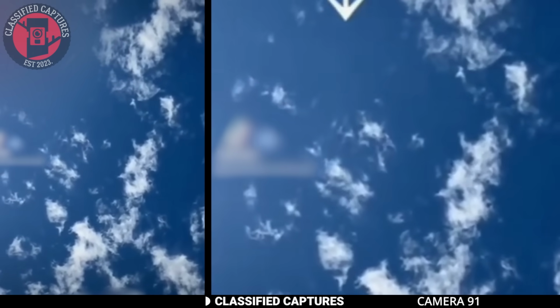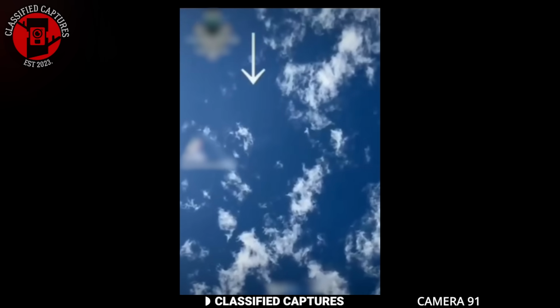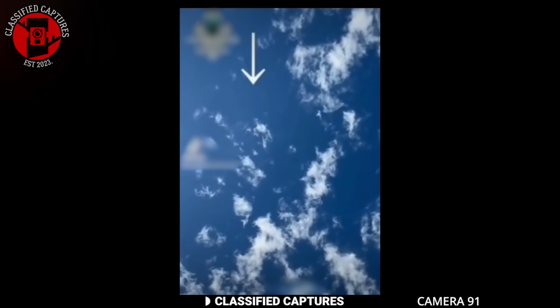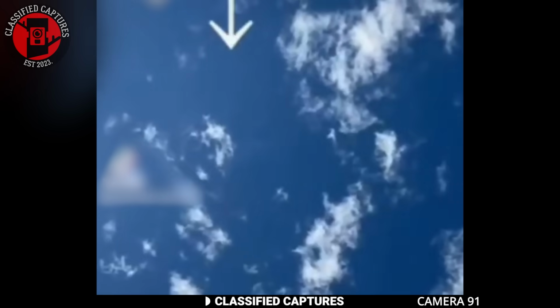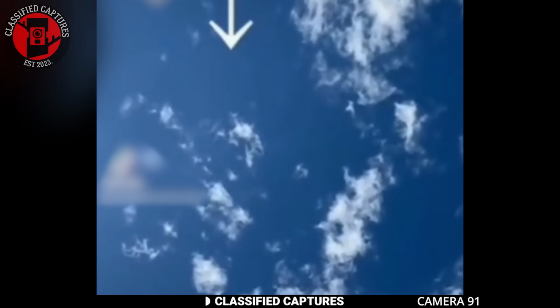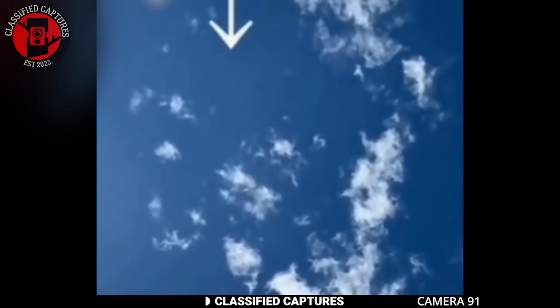If you're familiar with these kinds of sightings, you already know what people are thinking. A cloaked UFO. Skeptics argue that there's nothing extraterrestrial about it. Instead, they believe this could be a human-made technology, possibly using cloaking devices that we don't fully understand yet.